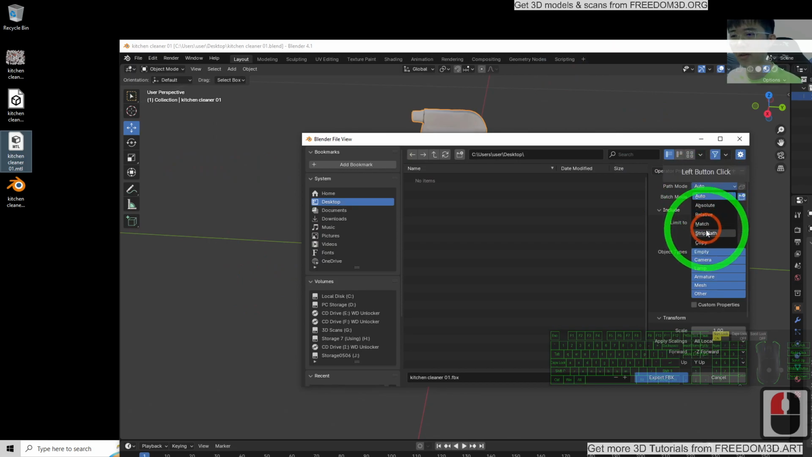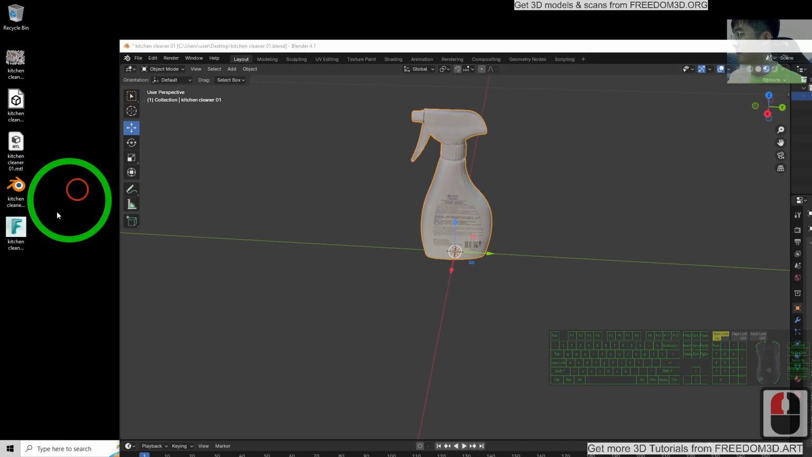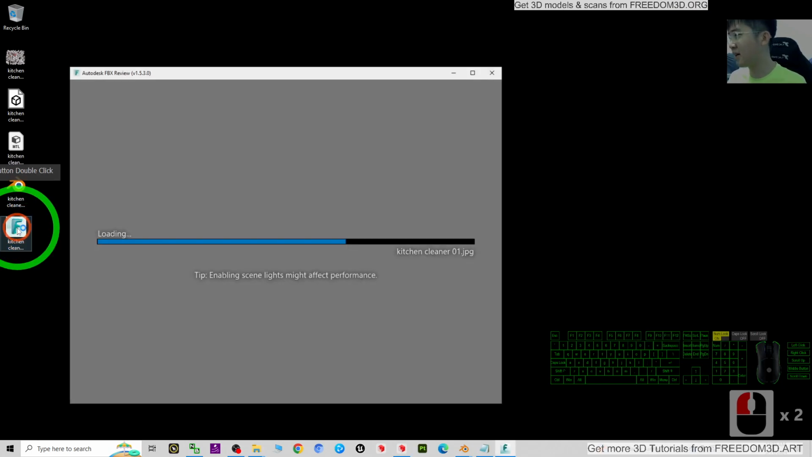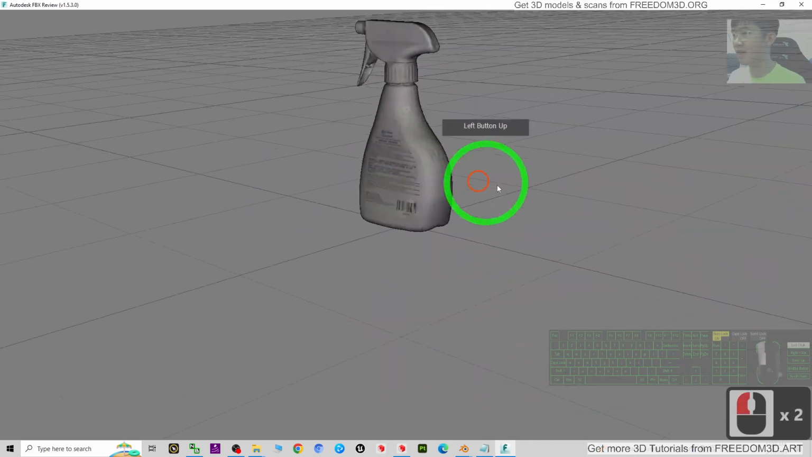The path mode, you have to choose Copy and make sure it is highlighted. This is to make sure the material texture is embedded inside the FBX. Then just click Export FBX. Now, the kitchen cleaner FBX file is already here, which you can use in any other 3D software.